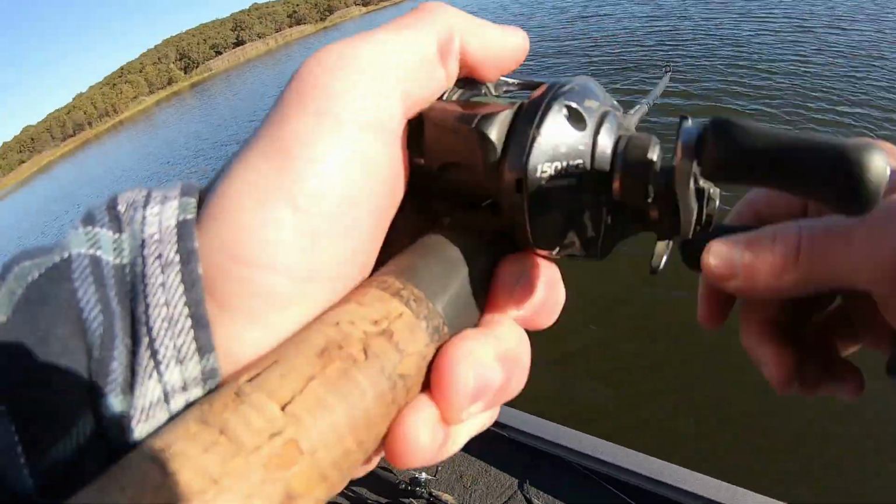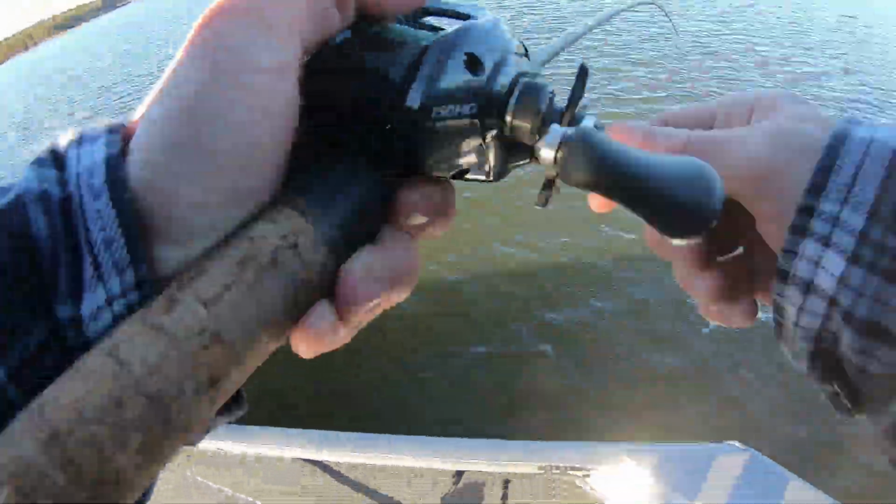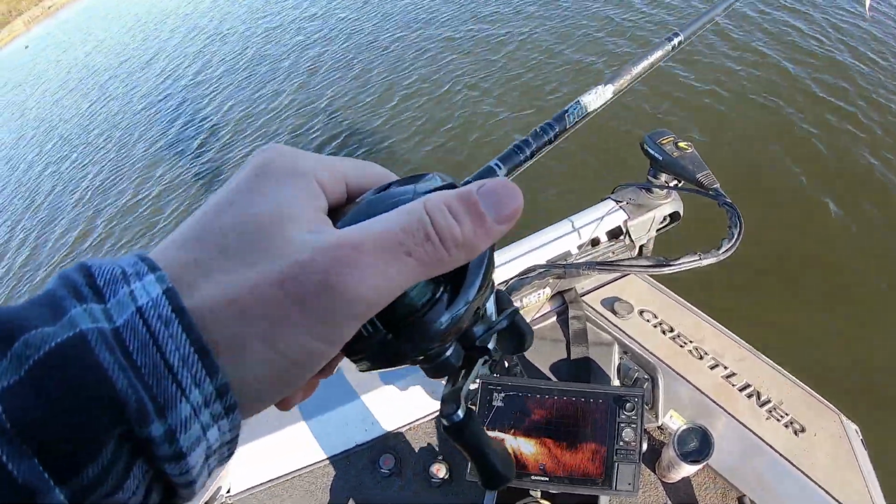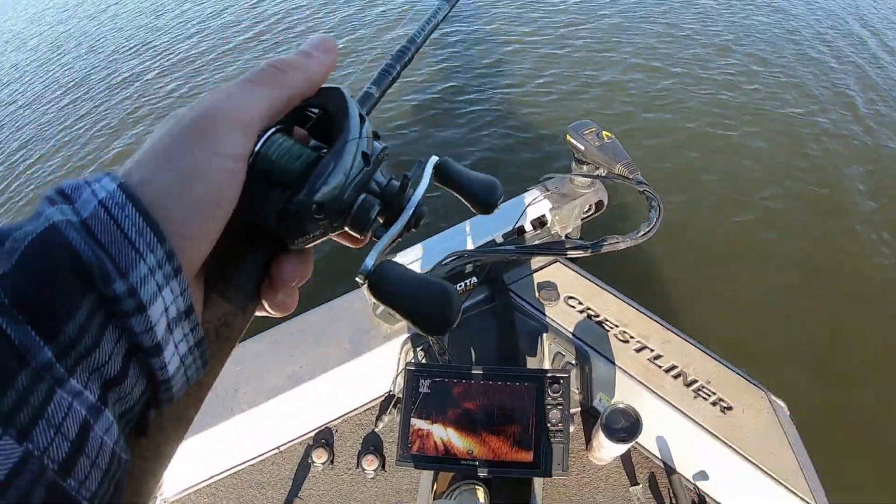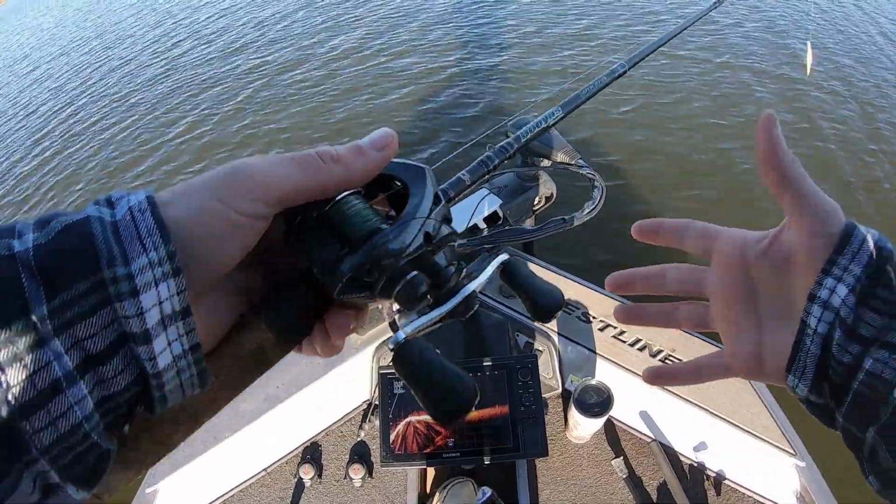Got him. That may not be a bass. Maybe. Nope. Gonna see a lot of that today. Sand bass. There's a good chance we're gonna catch quite a few of those today. Since a lot of these bass are out here schooled up on bait, and they're not big, a good portion of them. So you'll see the little schools of bass and schools of sand bass all out here chasing this bait.